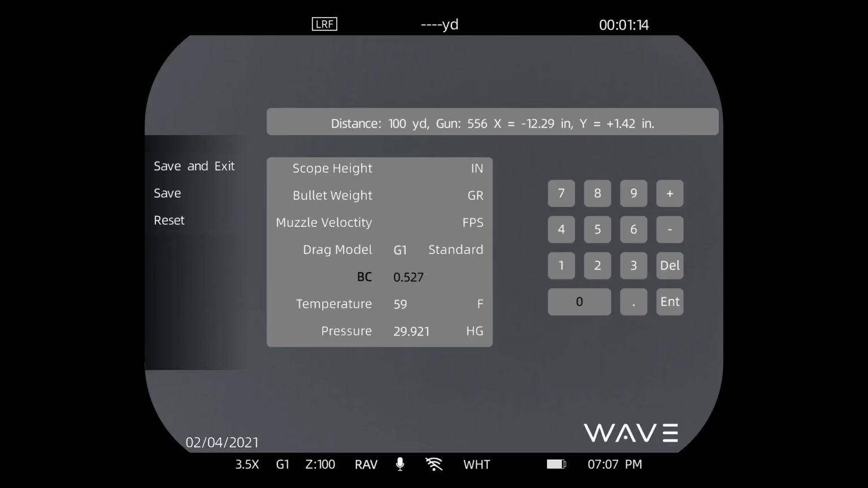If you make a mistake, you can always delete that out. Delete and come down to enter. Long press to exit. Put that back in. Okay, so when the cursor goes away, you know you can make an adjustment and then end up at save